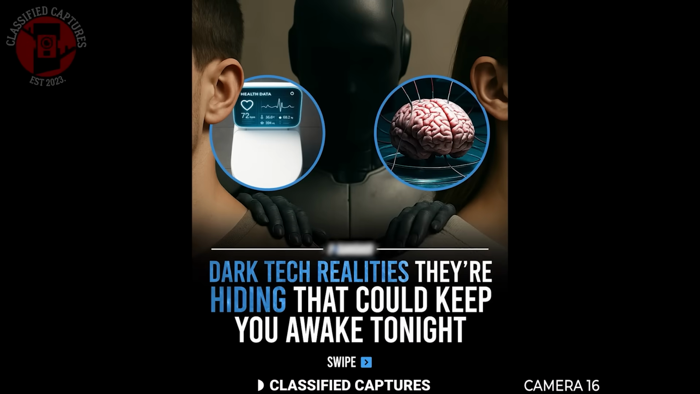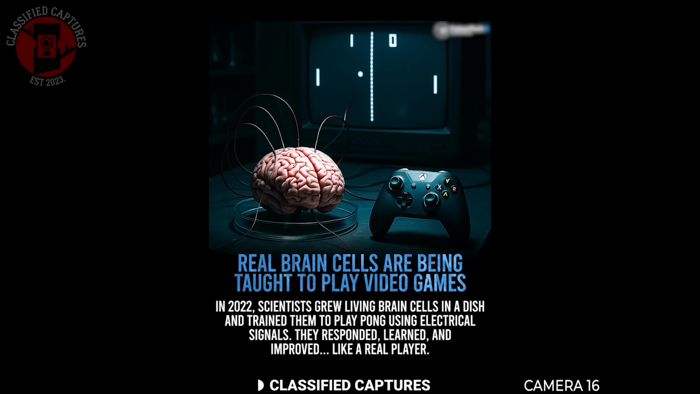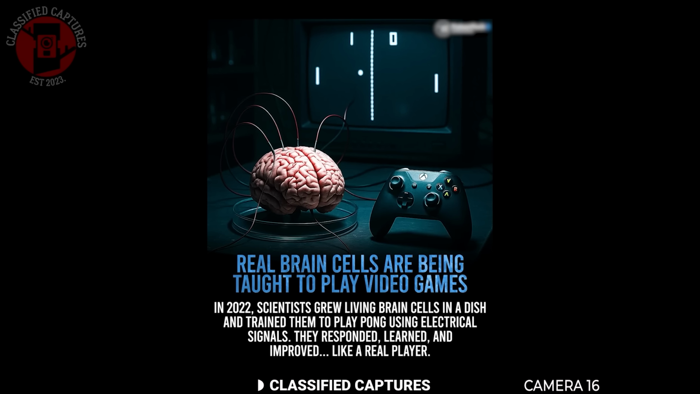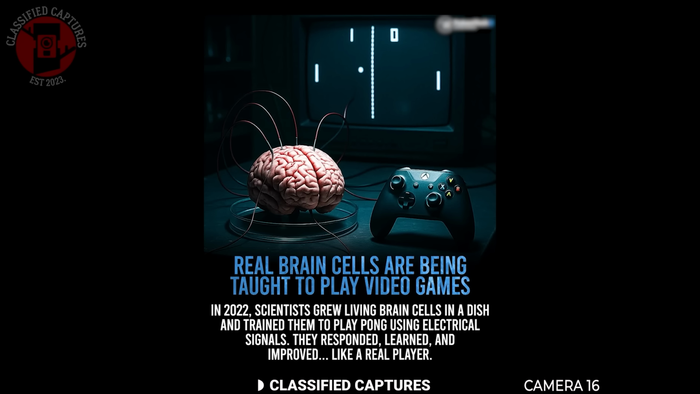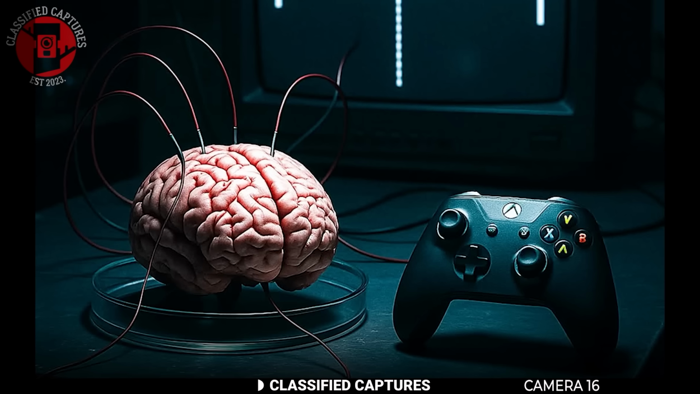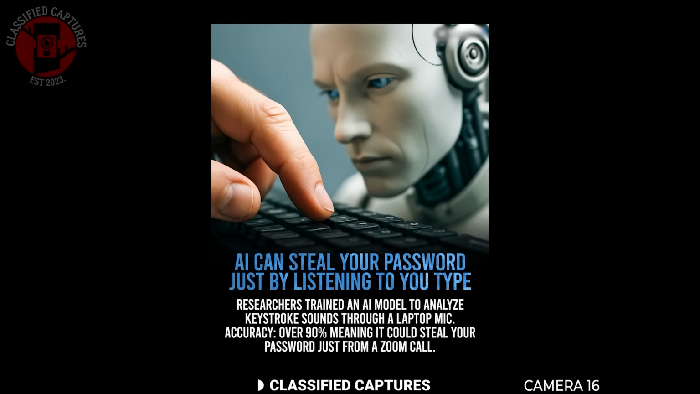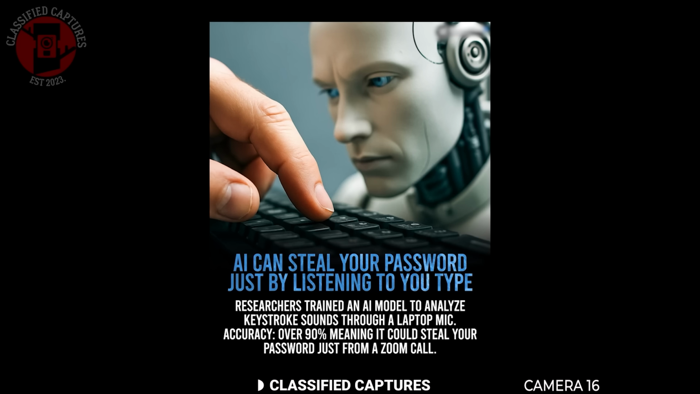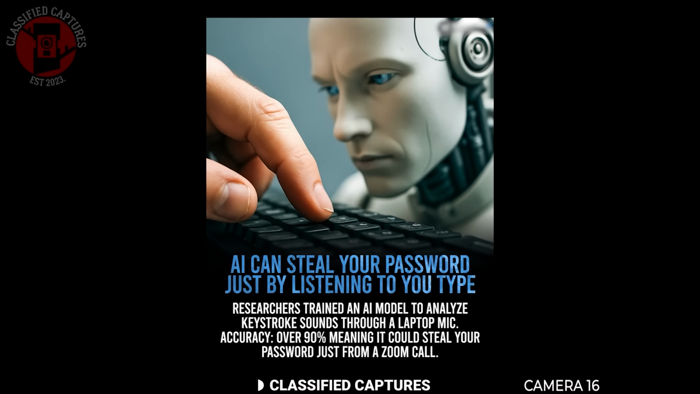Let's take a look at a few gadgets and technologies that are crossing the line. For starters, scientists have now grown brain cells in a lab and are teaching them to play video games. Real, living neurons that can process, respond, and even improve over time outside of a human body. Sounds like the beginning of a sci-fi movie, doesn't it?